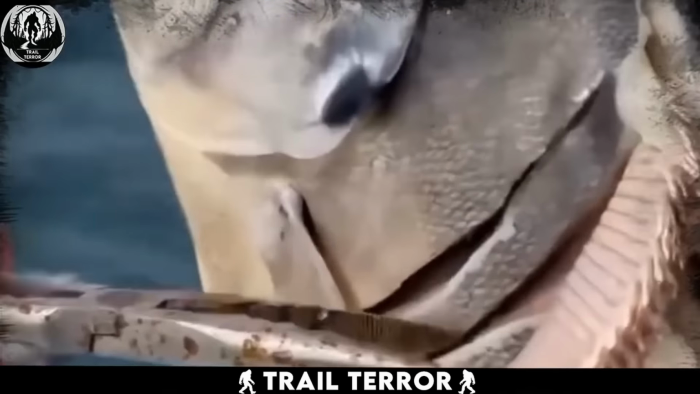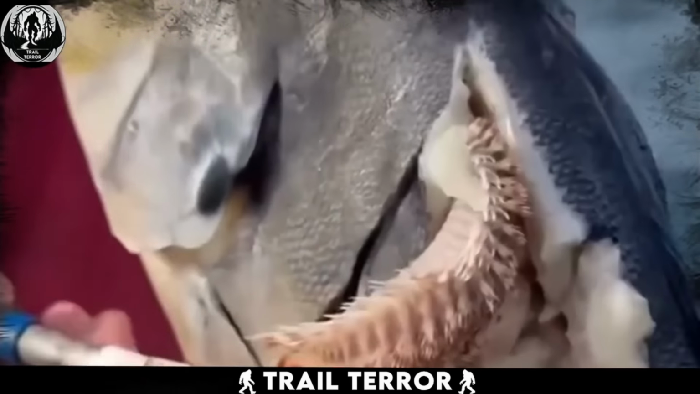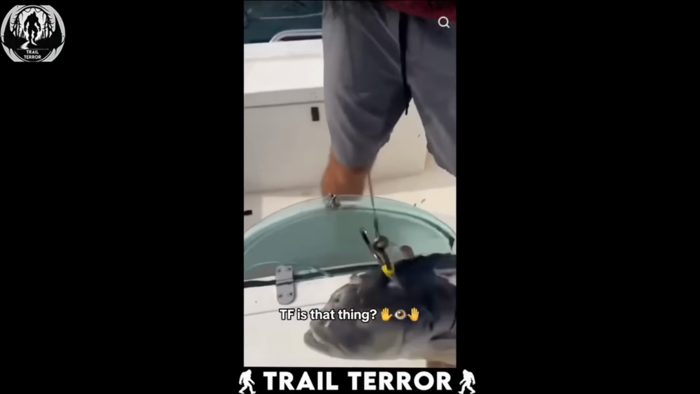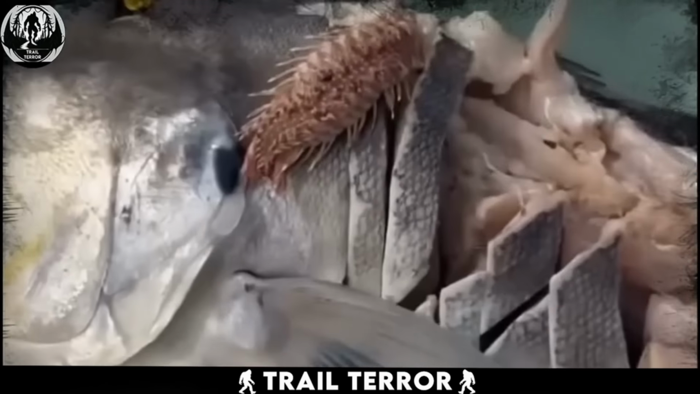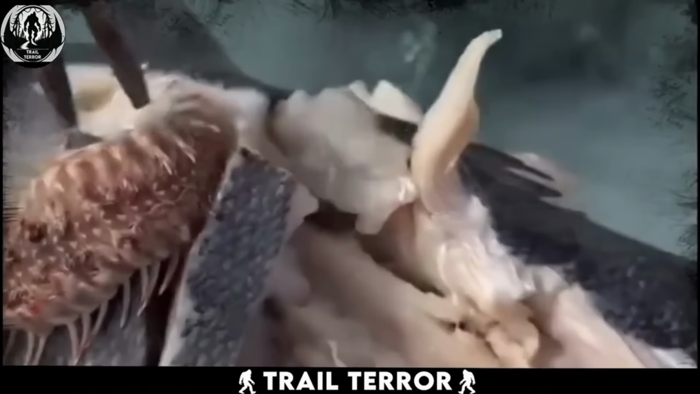Look at that. Observe its deceptive camouflage, those nightmarish, wriggling appendages. This creature is disturbingly fascinating. Notice the gashes in the fish's flesh. Were they inflicted by the fisherman or by the parasite itself? My instincts say the latter.